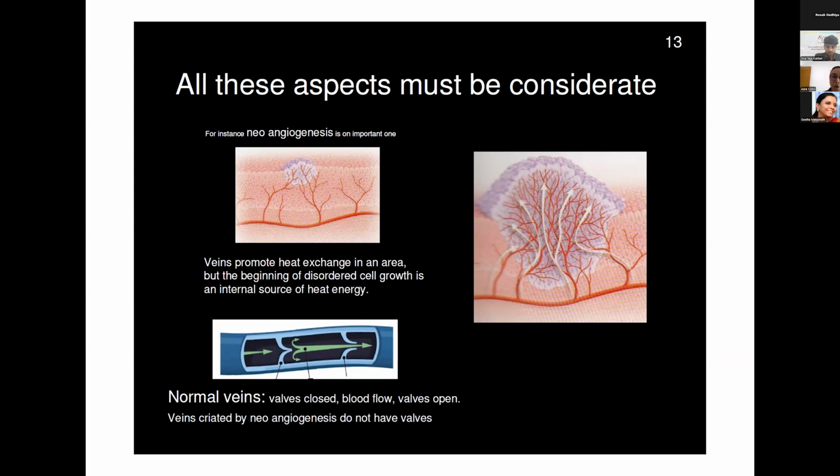But of course, thermography has important characteristics, important aspects, and these have to be used in favor of thermography, especially from the beginning, when you decide to do, for instance, the protocol for acquisition in a database.